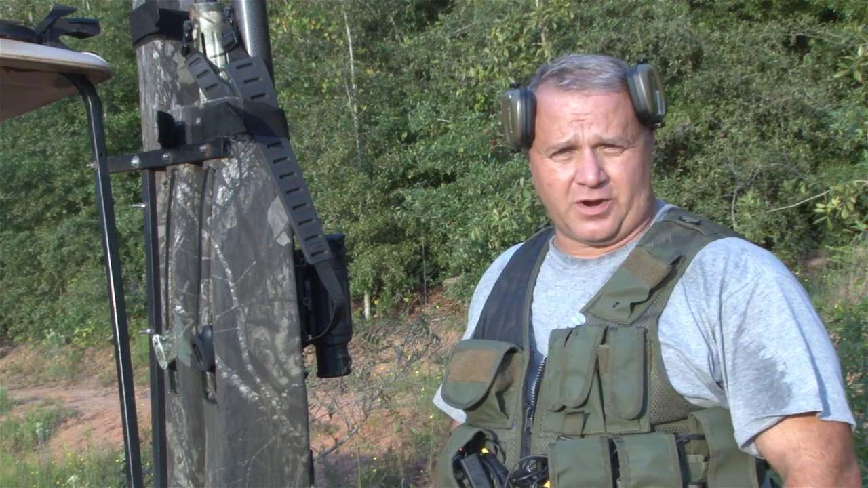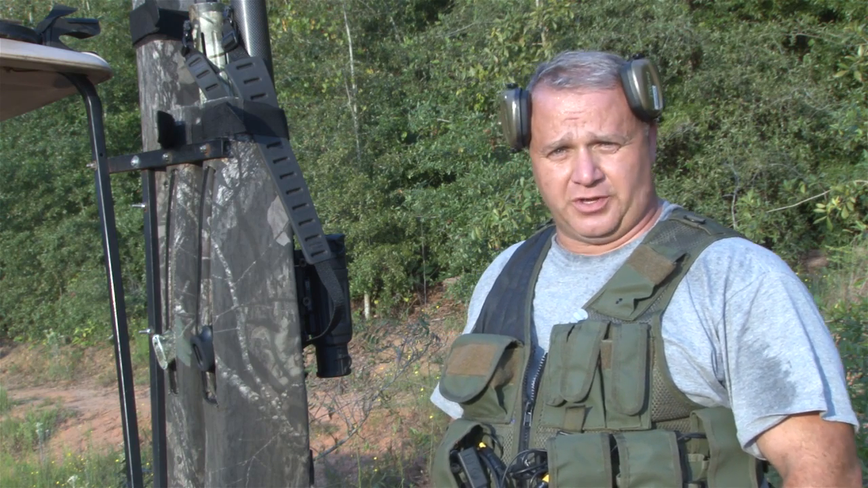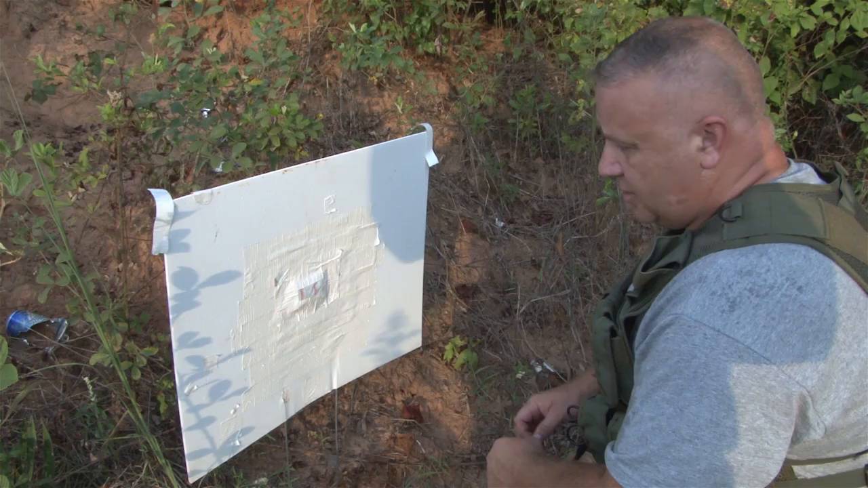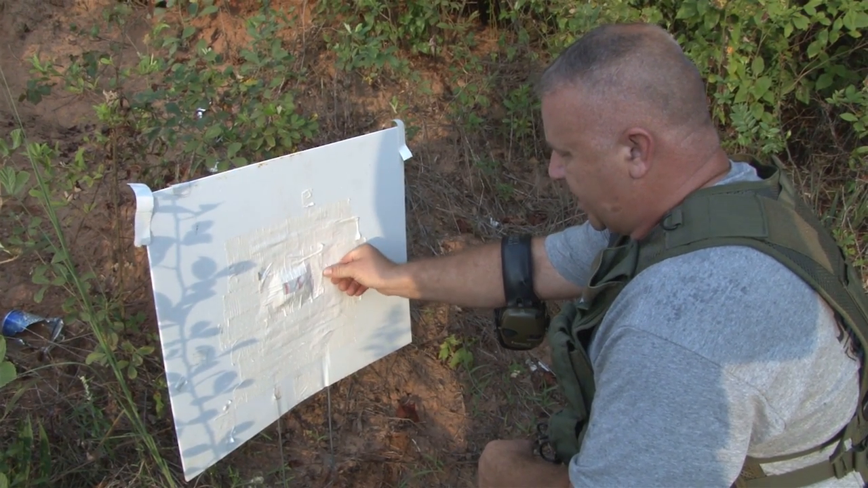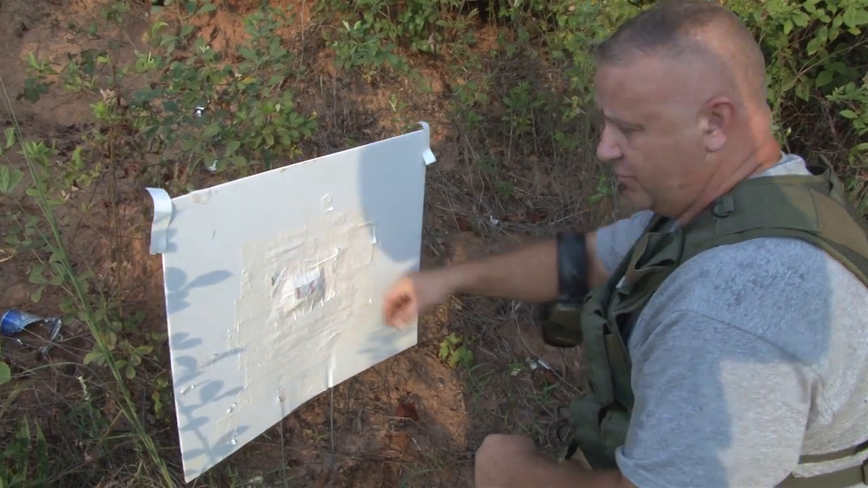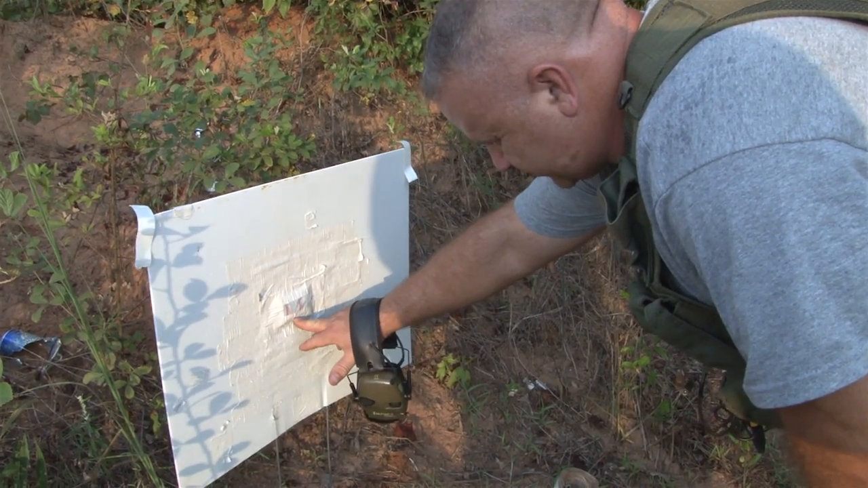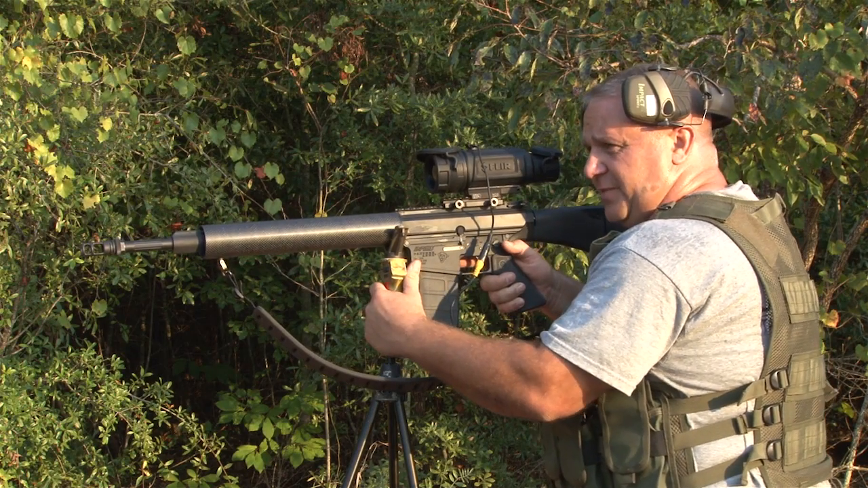When zeroing your rifle, you first want to start out at about 25 meters to make sure that you're on the paper. Fire in the hole. As you can see, we're a little bit to the right, so we're on the paper. We're going to patch the hole, and we're going to go ahead and move back to 50 yards. And our point of impact we were trying to gain is right here, center mass at the bottom of the hot pad. All right, we've backed up to 50 meters.